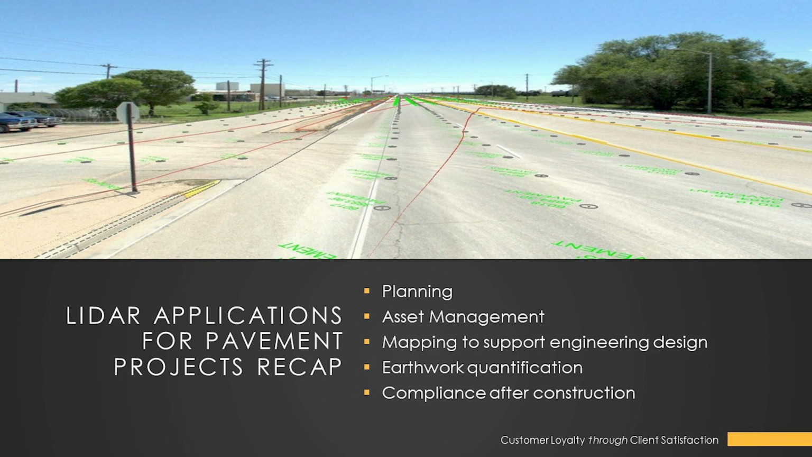One other thing, compliance after construction. This is another tool, and we're about to be starting a project like this down in Florida, where we're actually going to scan and then do some processing to ensure that the roadway was constructed properly and the cross slopes conform with the project specifications.